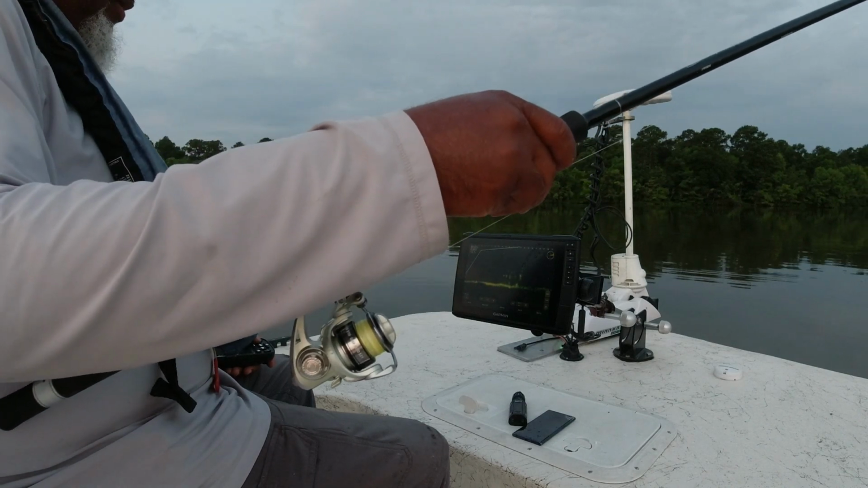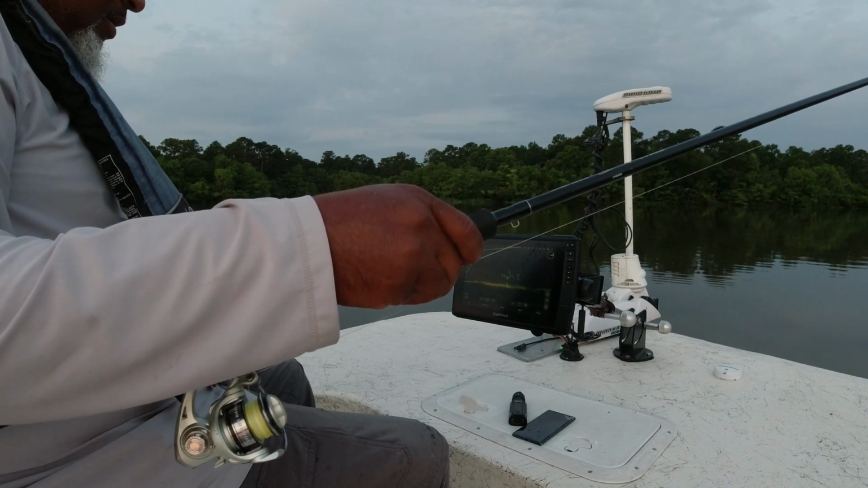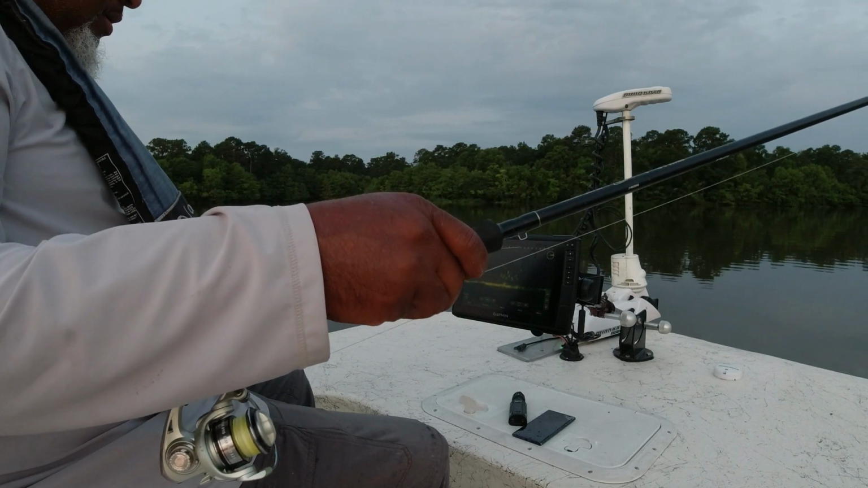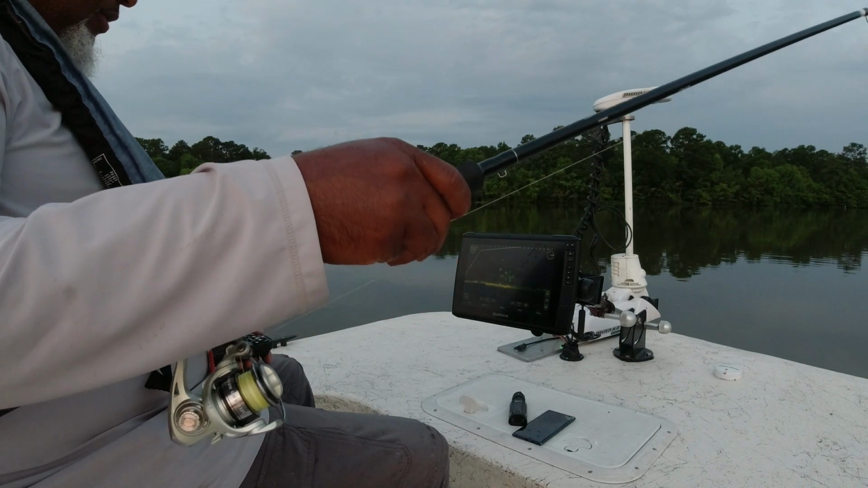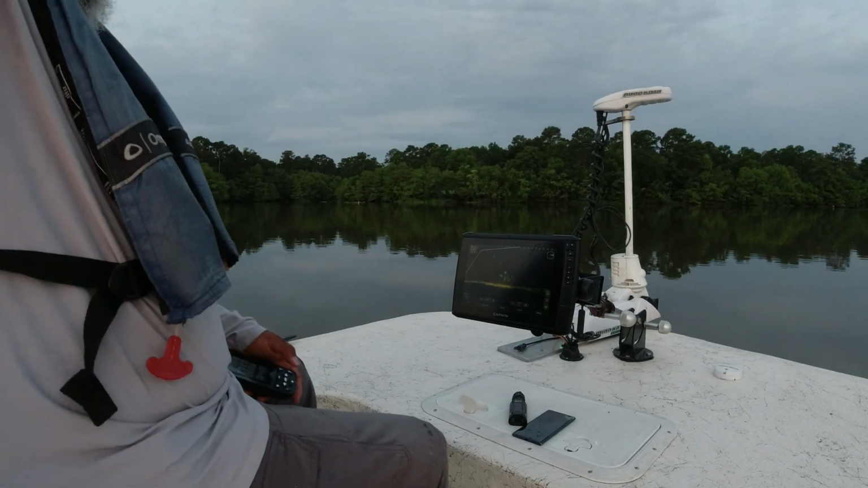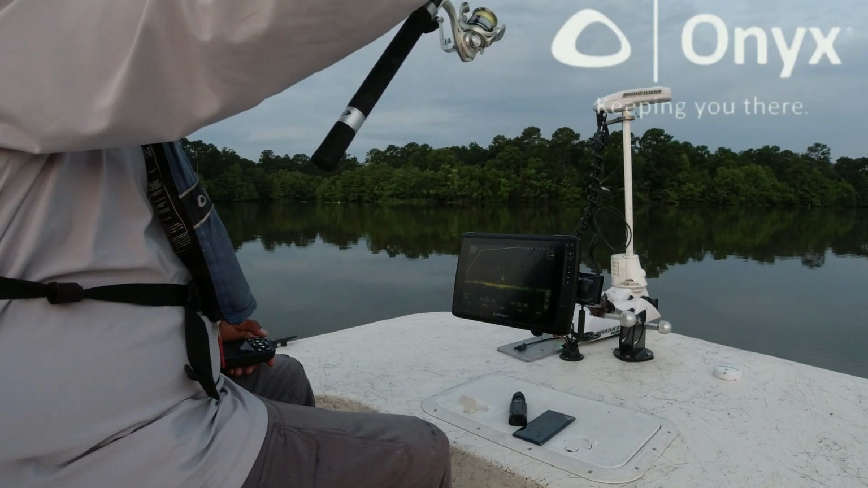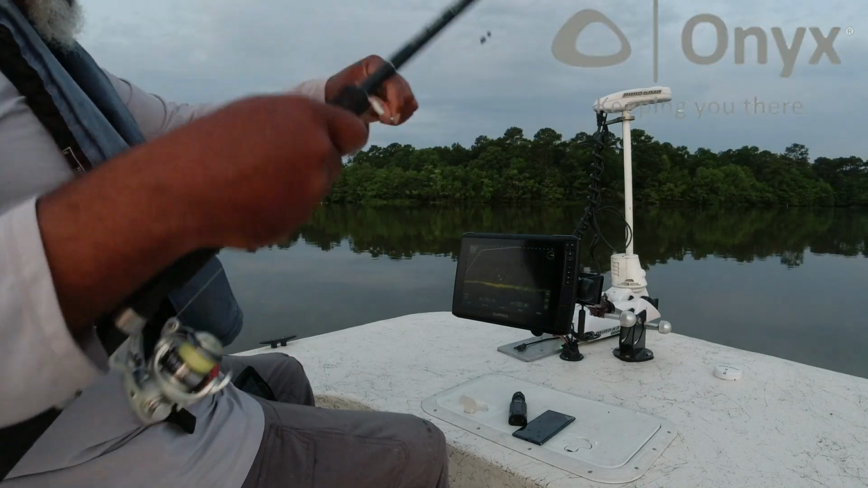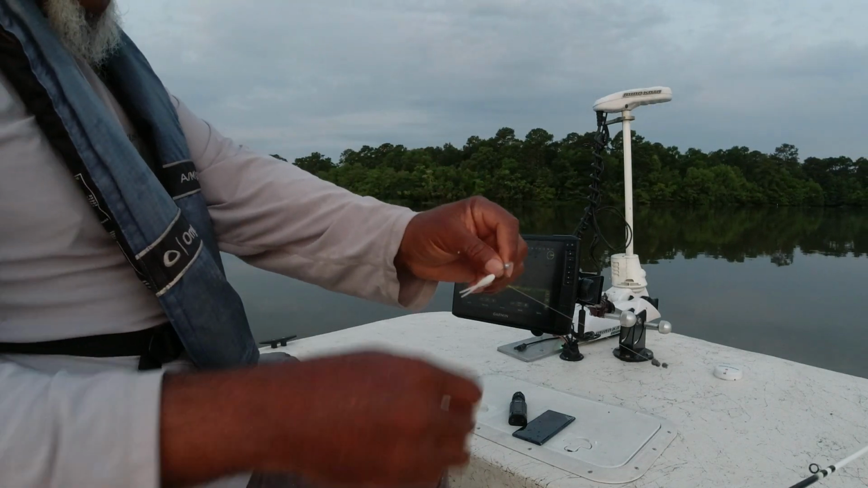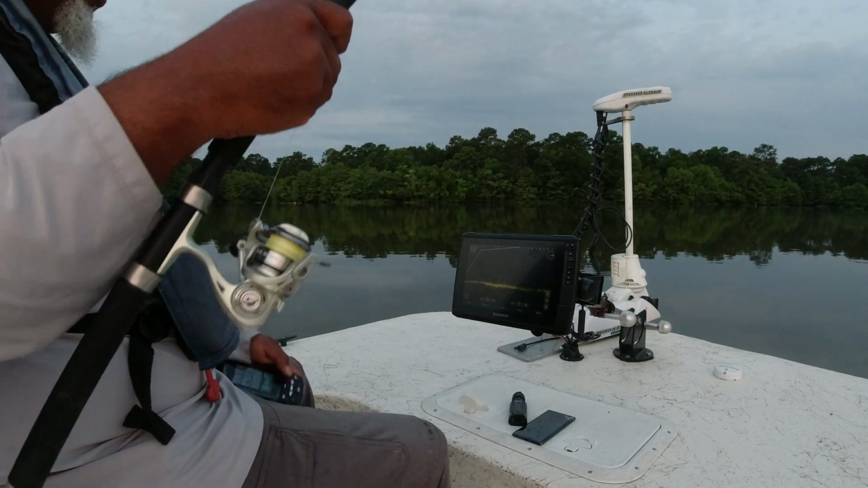This is another positive with using Livescope, is it gives you the ability to determine the bigger fish and hopefully present your jig to it and possibly catch it. I don't think they're gonna let me do it. Yeah, he didn't take it. He hit it, but he didn't take it. Tell you what, that bait right there, I can still catch fish on it. That done did a quarter today.